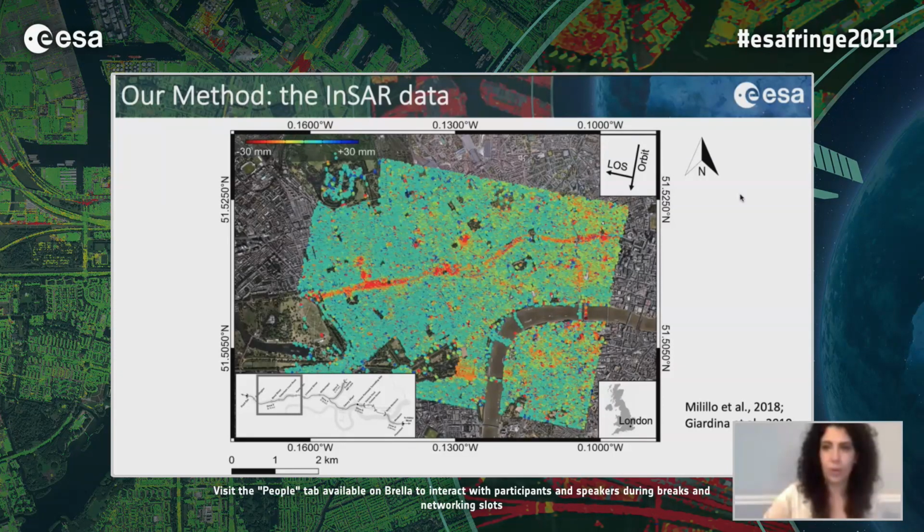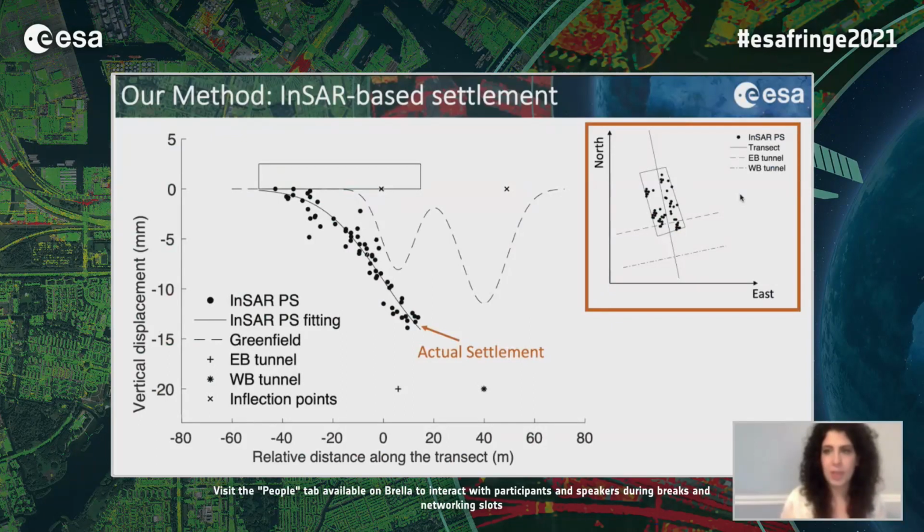Well, let's try now to see how we actually estimate the actual settlement profile using the InSAR deformations. If we look at the image in the top right corner, we're looking at a single building from the top, and the tunnel center lines correspond to the dashed lines that we see here. The continuous line corresponds to a section orthogonal to the tunnel center line that we call a transect.